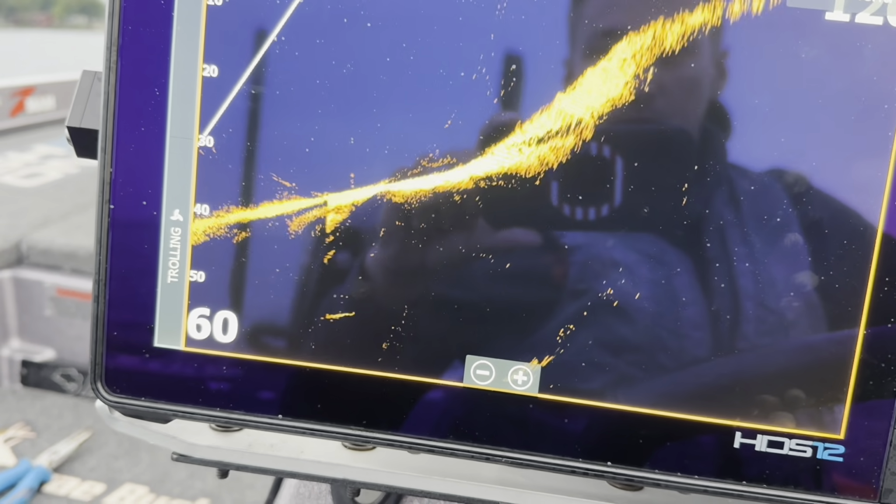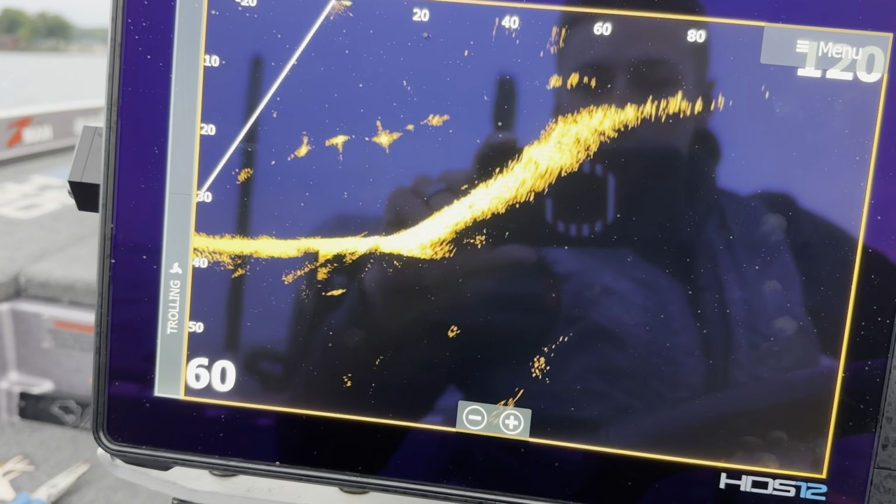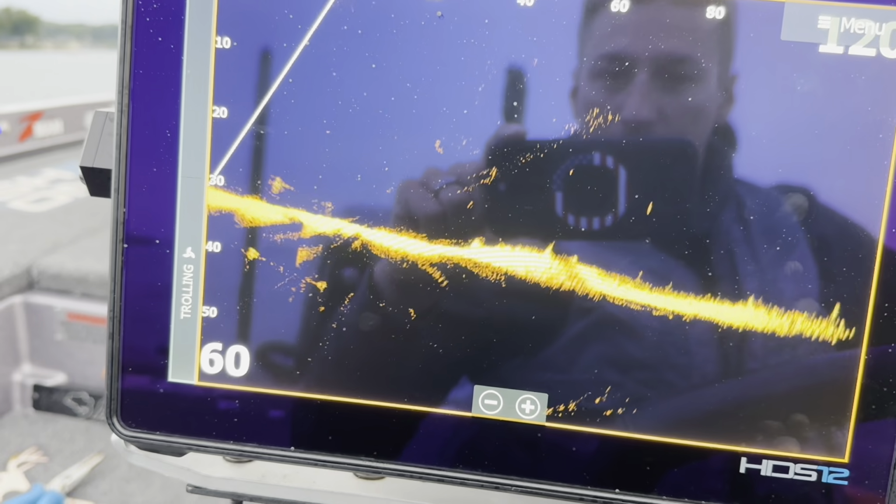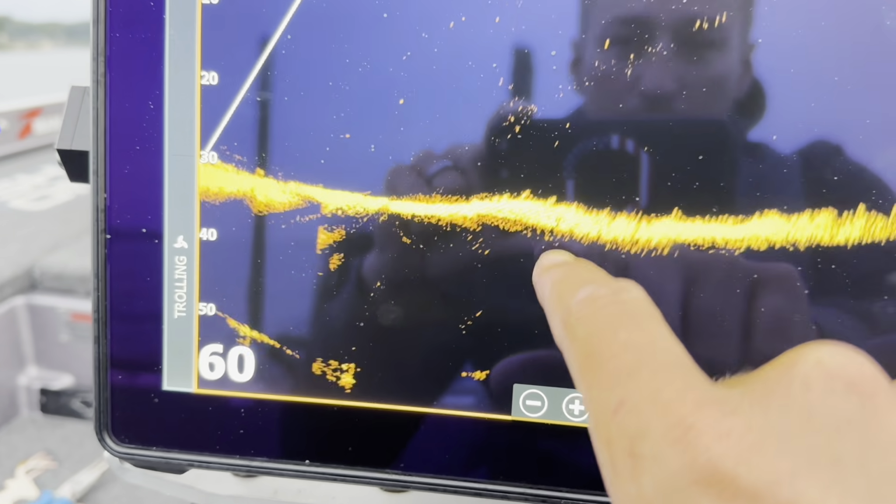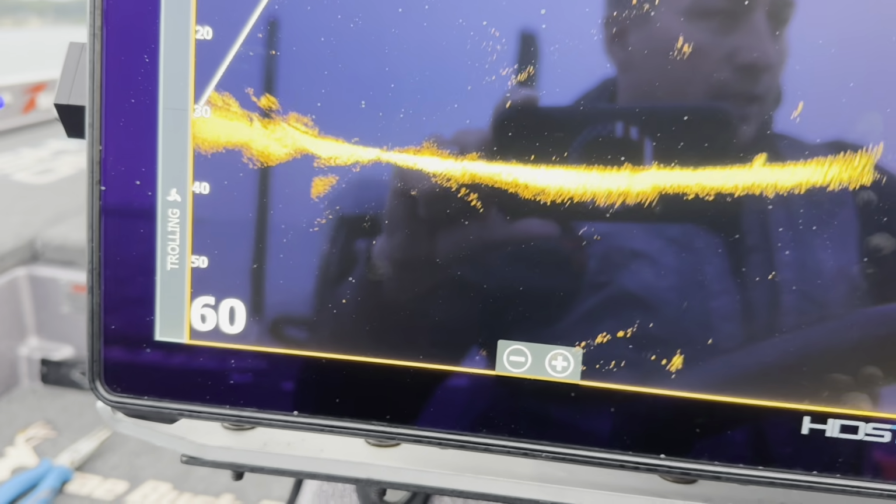And when I find a group of fish, I'll let you guys know. I'll show it to you. But this is basically what we're gonna be doing. Just kind of slide. There's a couple right there. Those little dots there are fish. They're tight ones to the bottom. They're kind of out to the front of me.